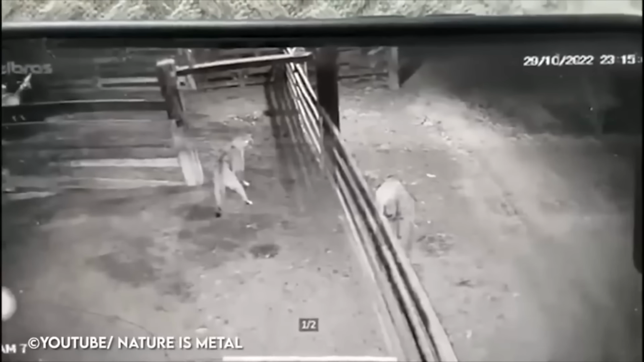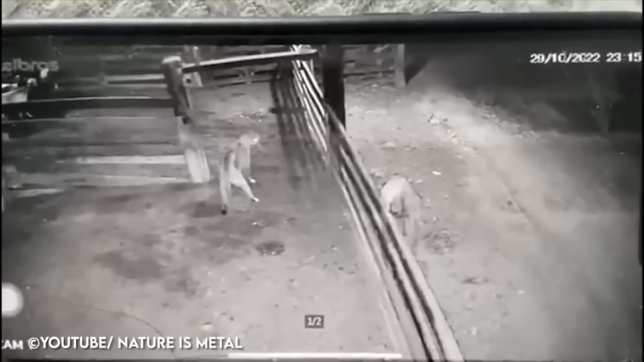Well, it doesn't take long to see what they're worried about as a puma enters the camera and is now in the pen. I am curious as to why the cat paused there for a moment. Maybe he heard a person or something. Anyhow, the puma corners them and takes his pick. Quicker than he enters, he's out of there.